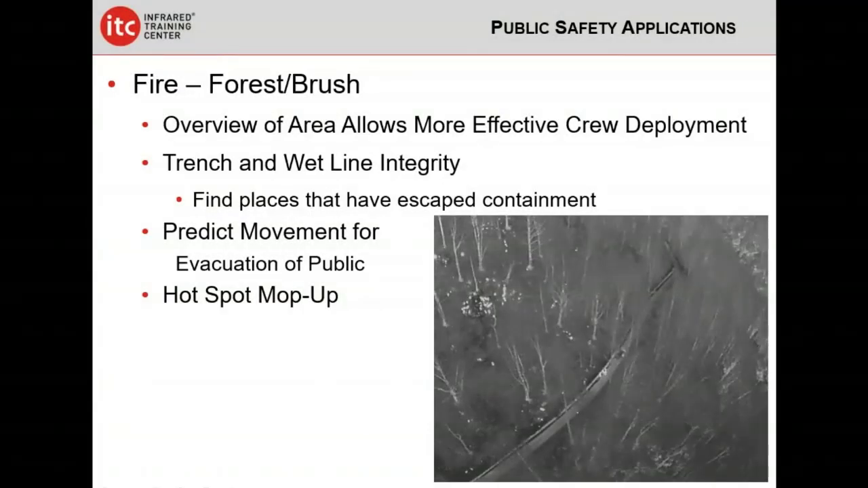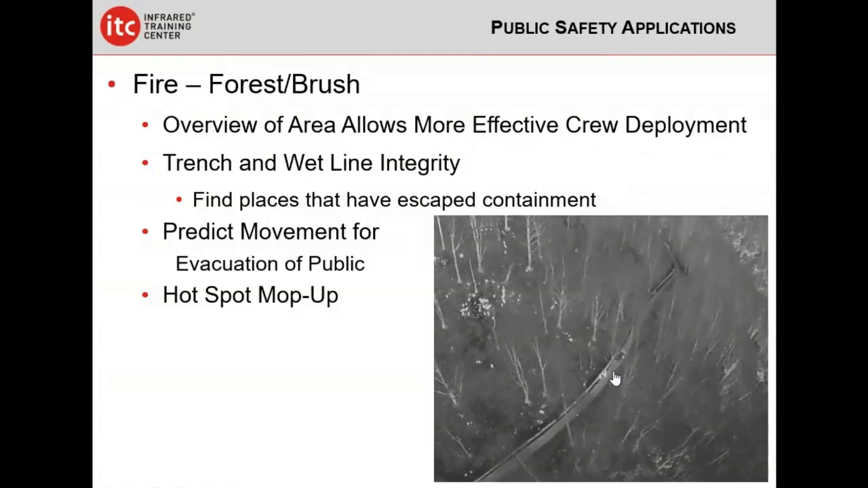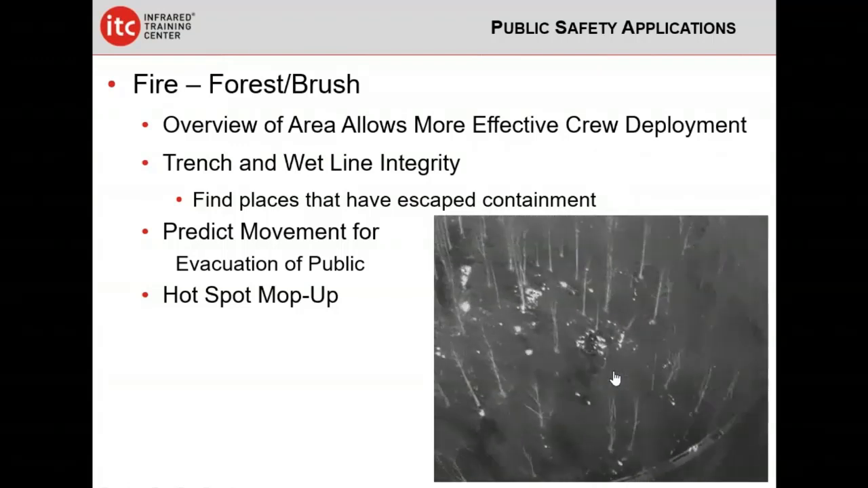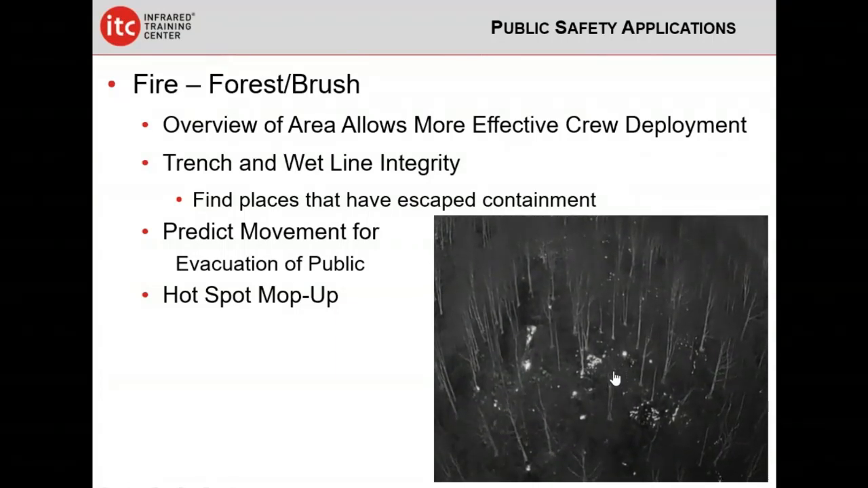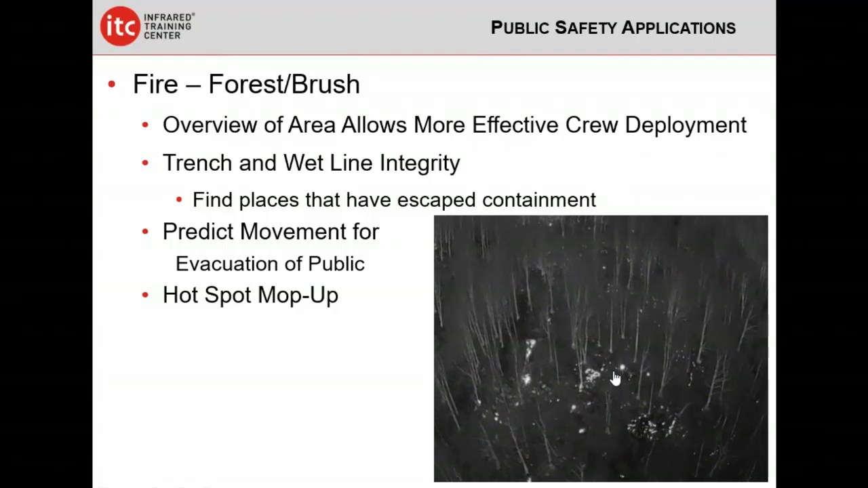Now the last area for forest and brush fires is hotspot mop-up after the fire. In this video, you can see right here there's a ground crew looking at the feed from the drone. This is a fire that, when this was taken, was out for almost 4 days. There was no visible fire at all, but as we run this video, you can see lots of hot spots under the ground. These can smolder for days and days and days.